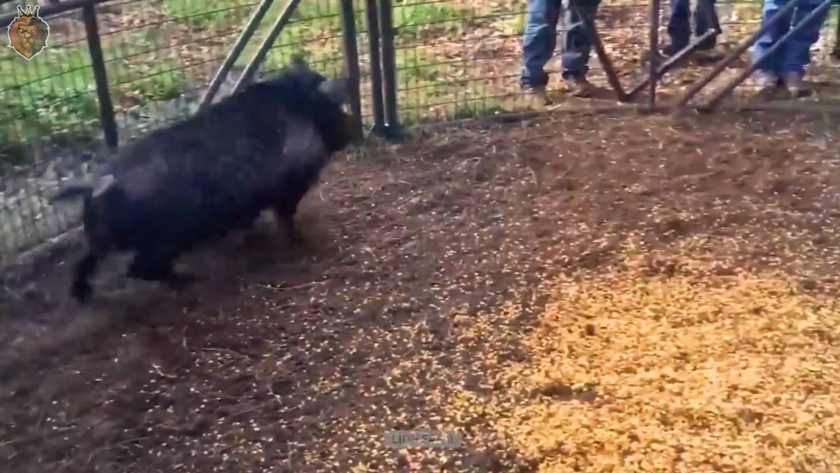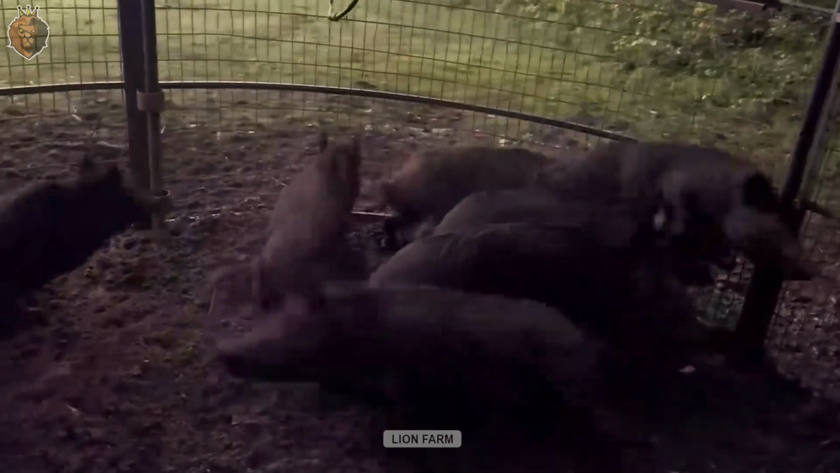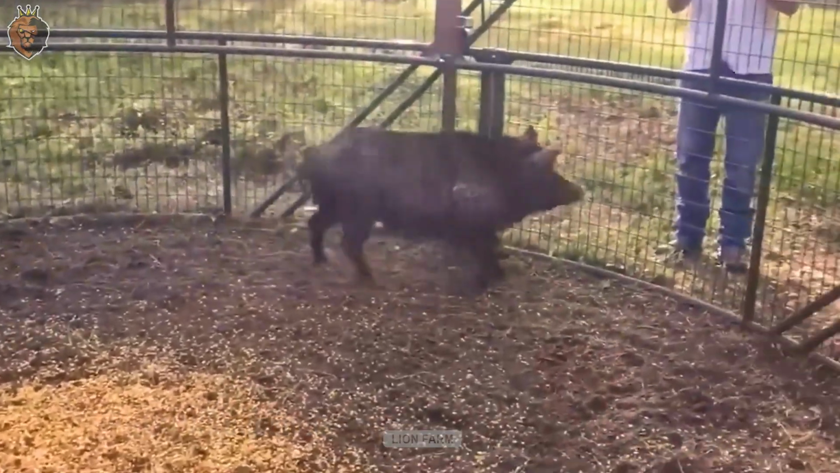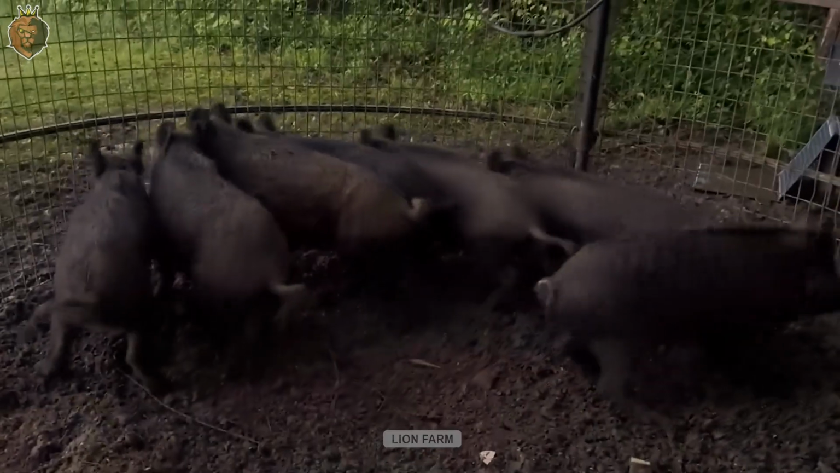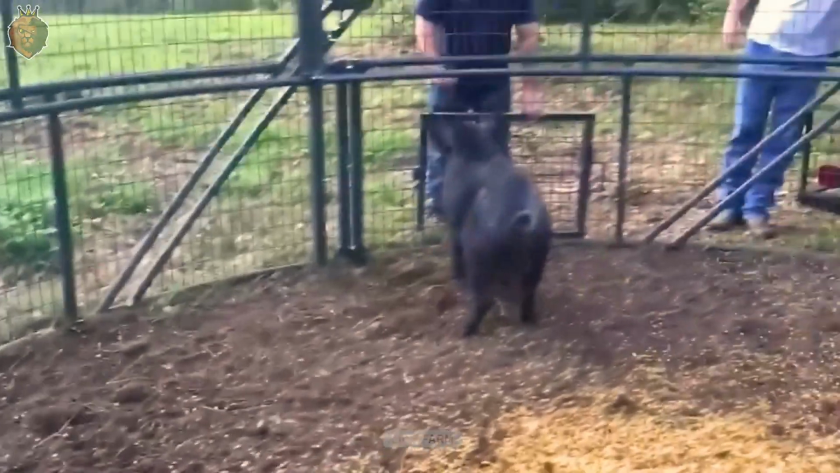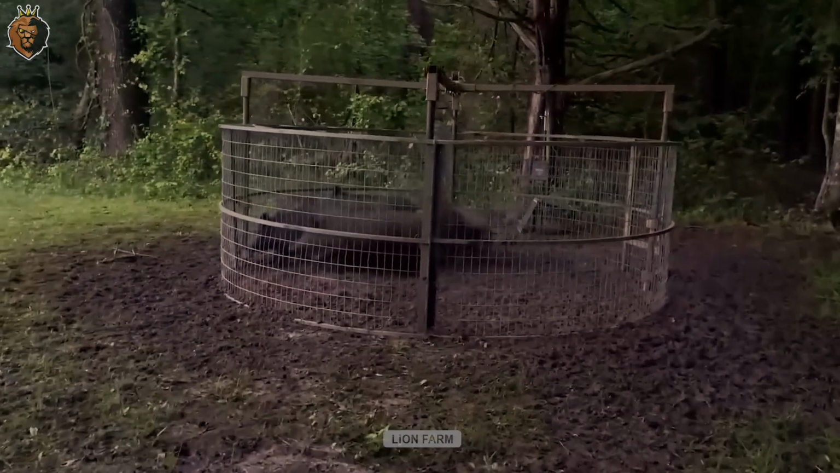Darkness engulfs the field, leaving only the pale moonlight and the faint beam of Frank's flashlight. The sound of snuffling and subdued squeals fades into the night. The flashlight sweeps across the huddled boars, reflecting in their glistening eyes. Frank stands still, ears straining to catch the slightest sound, ensuring not a single unusual noise escapes his notice.